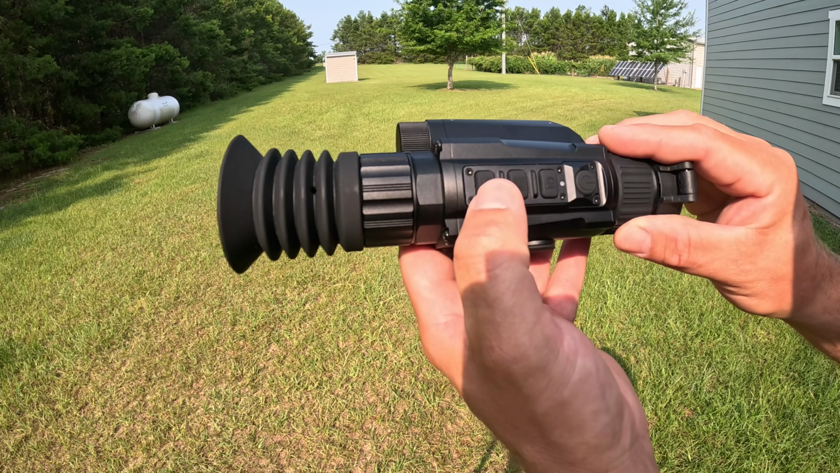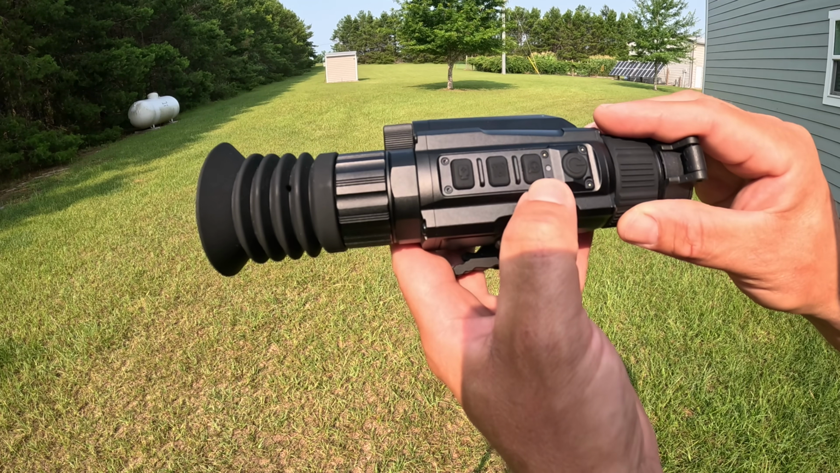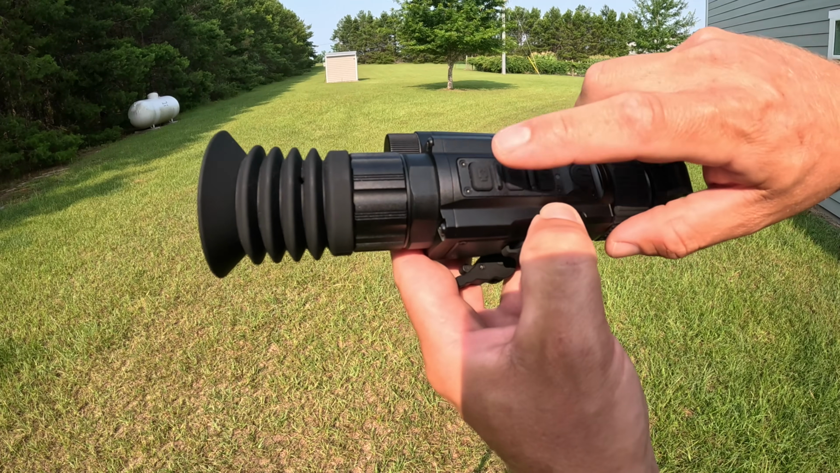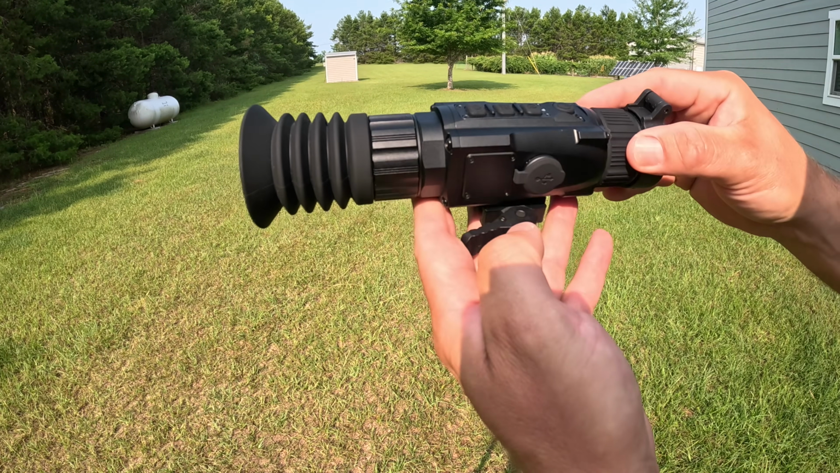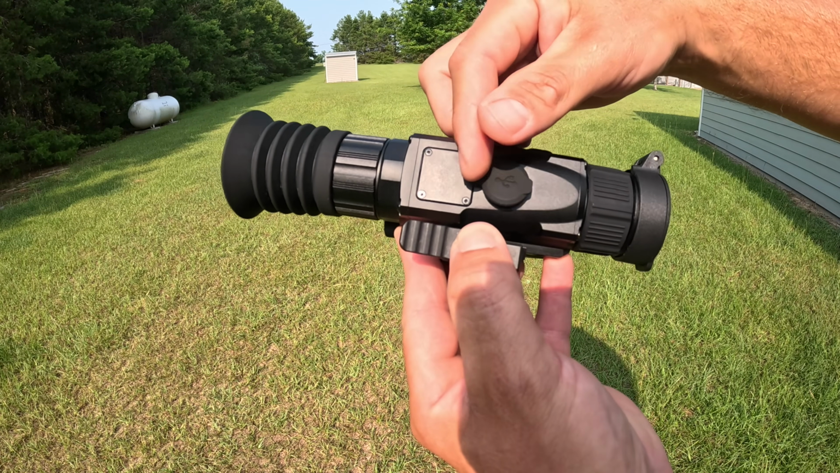Here is your record button. You can press and hold to do your recording. This is your zoom button. Again, 1.5 to 6 power digital zoom. Your power off and on. And then these buttons will also go up and down in the menu. Very straightforward. On the side, you can pull all your images and video off with a USB-C cable.